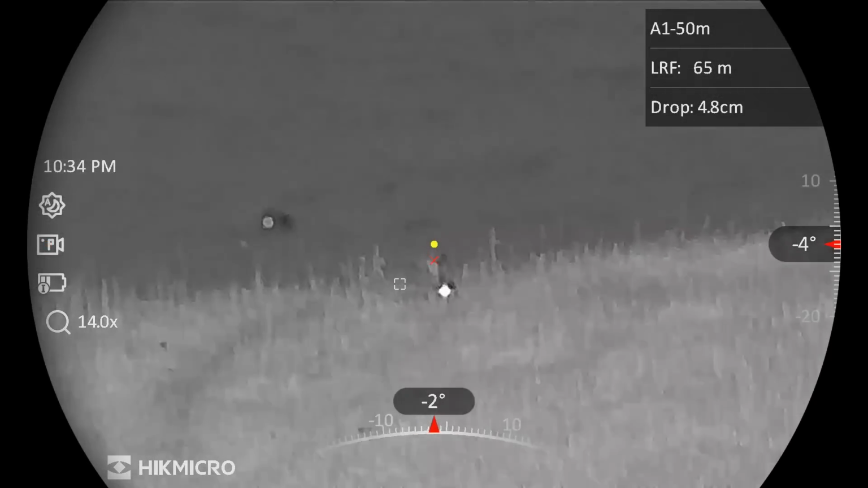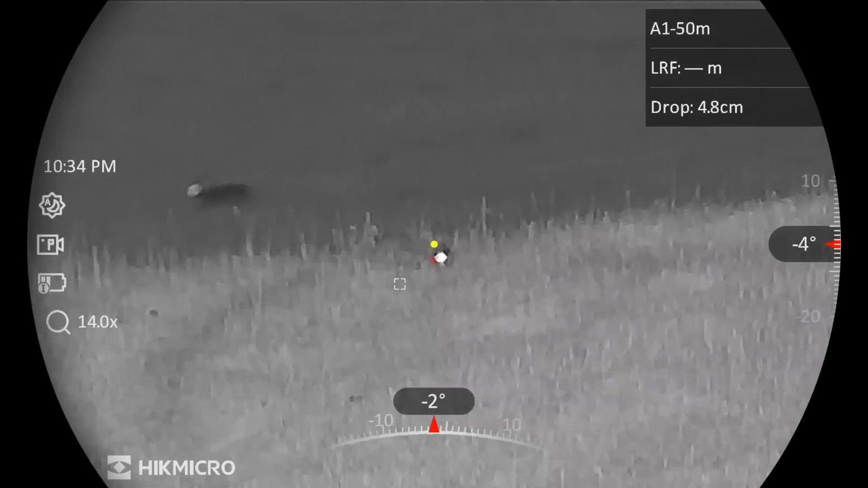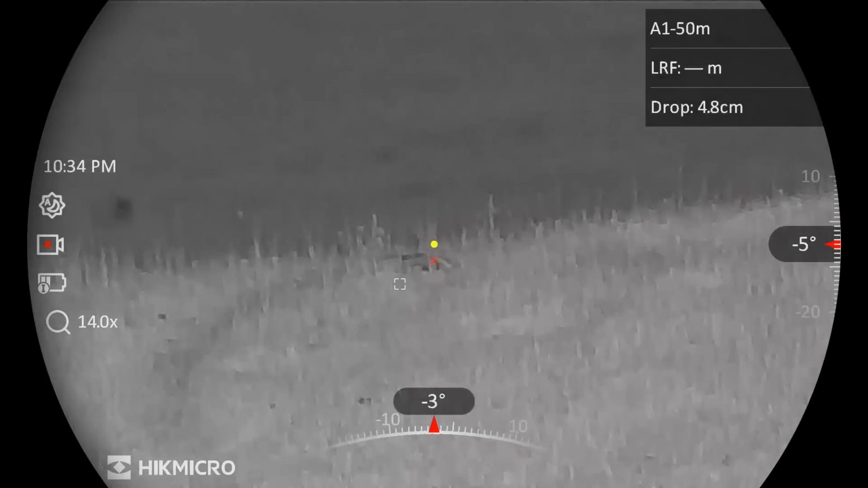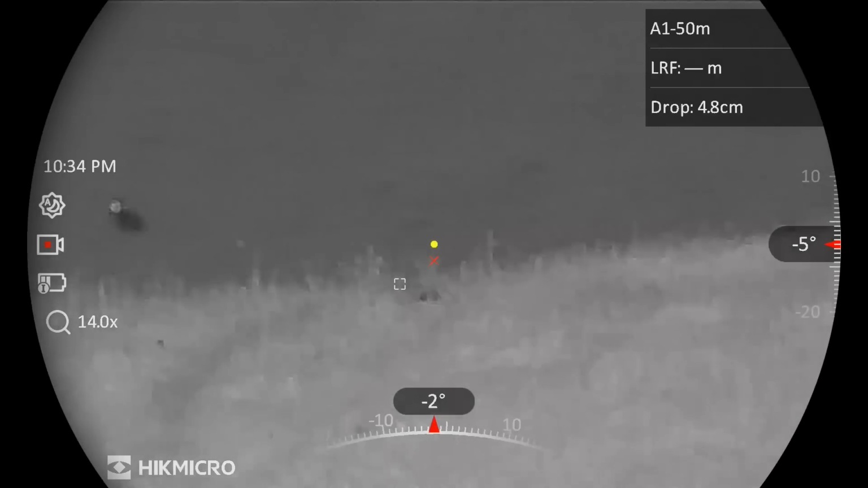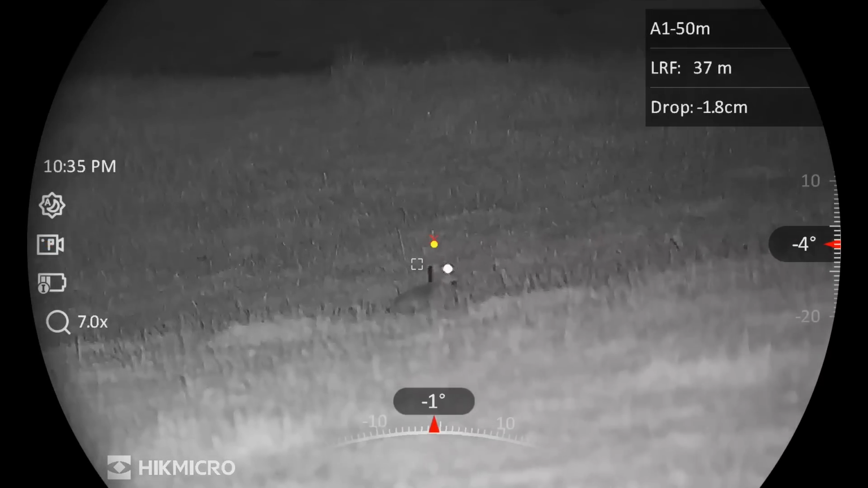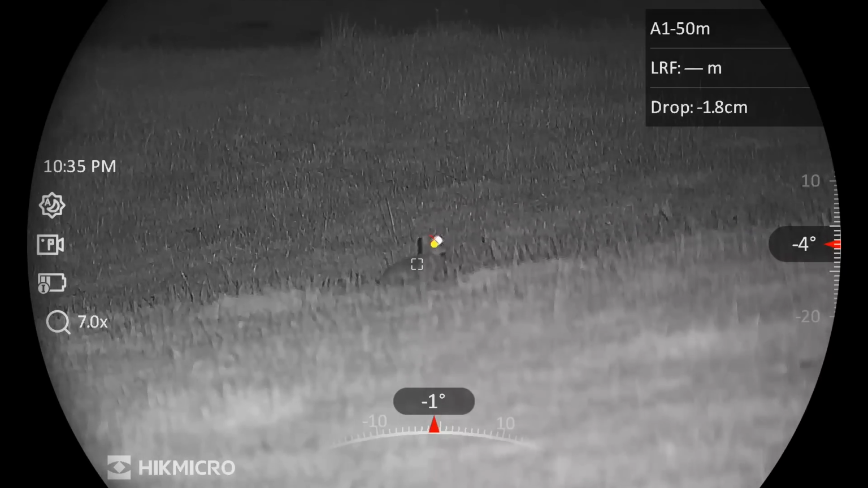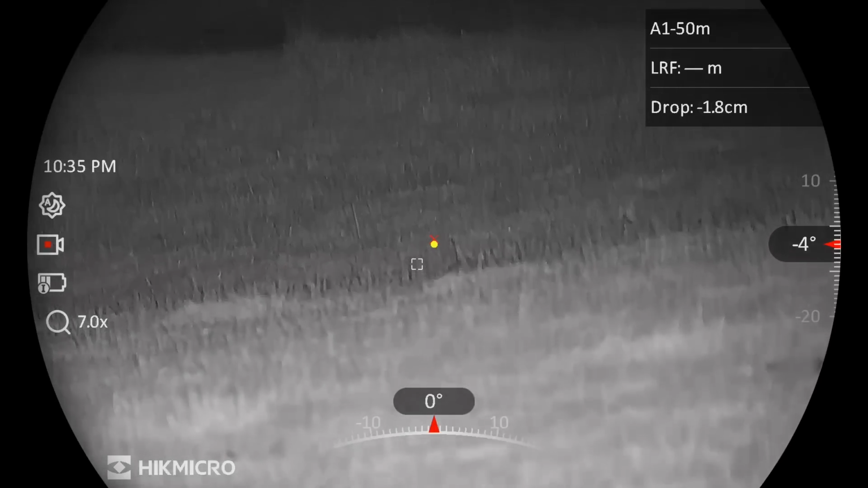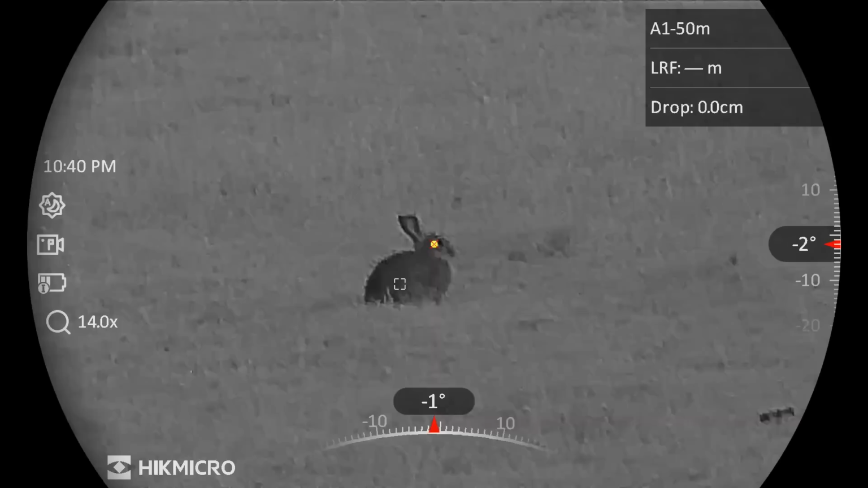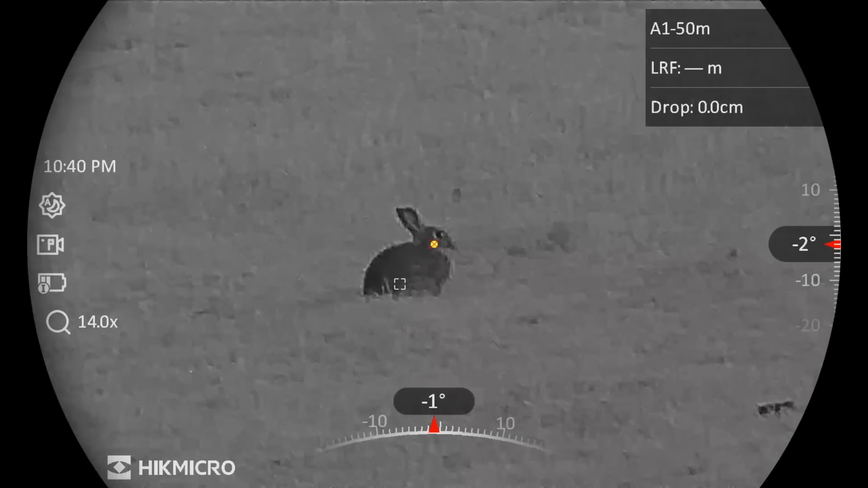I've now switched the IR on for these shots. You can tell because you're now getting an eye shine from the rabbits. I've turned the IR off again and you can see there's no eye shine from the rabbit.